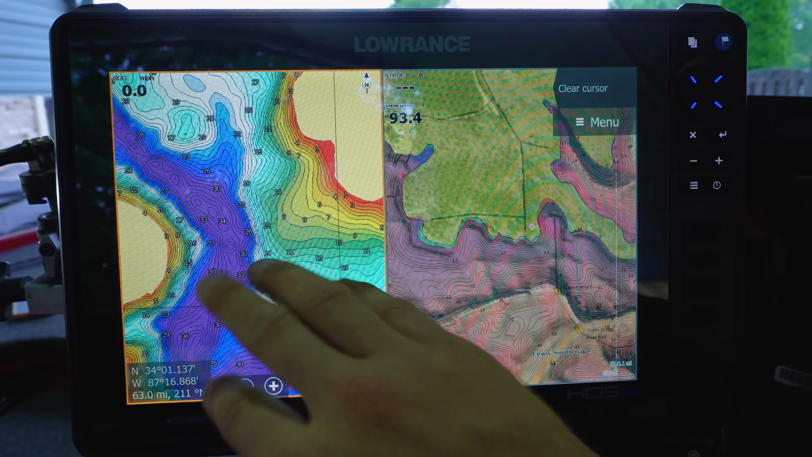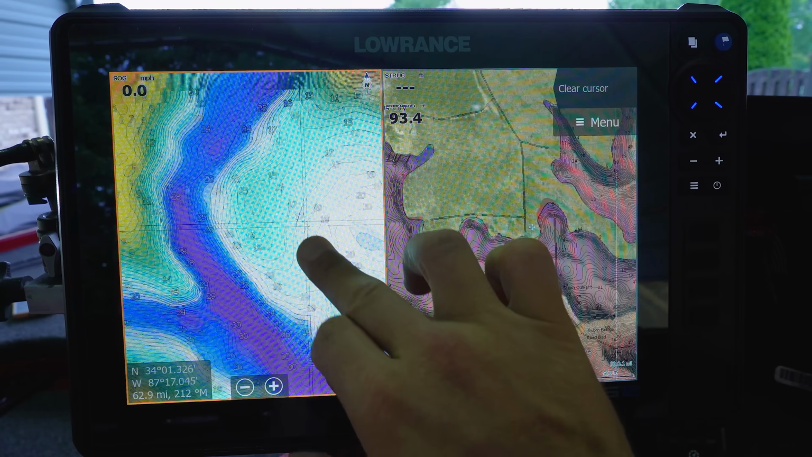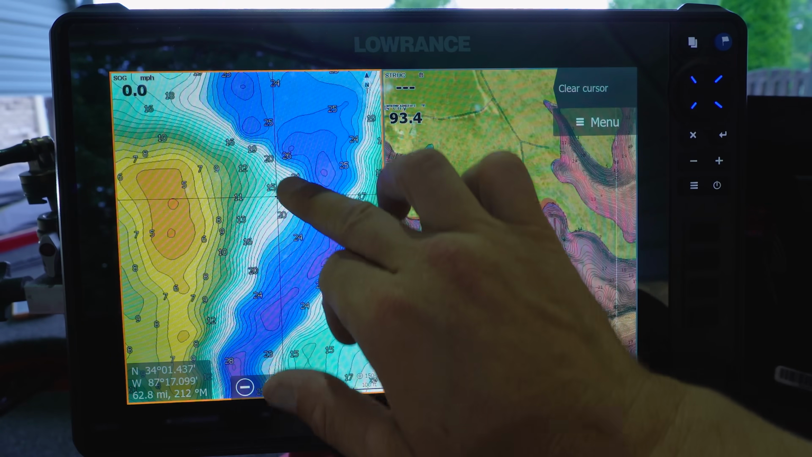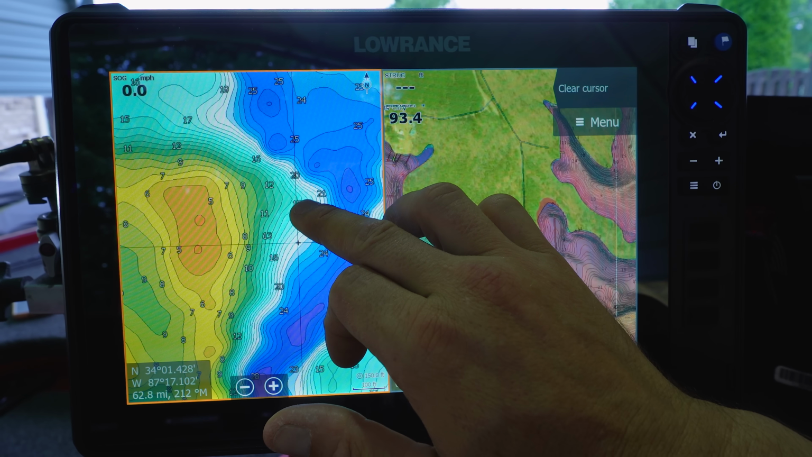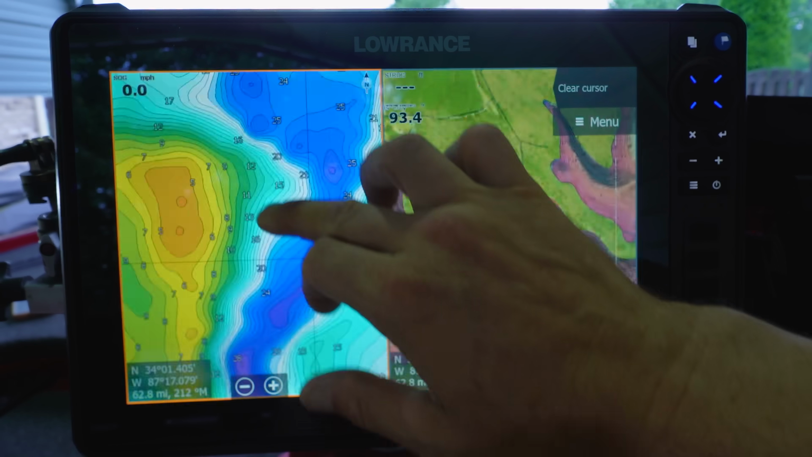What it does is it allows you to get this great look on the map where your contours are extremely highlighted and extremely contrasted. So I know that point has a nice little flat tip to it, right? That's where you're gonna look for fish, especially in summer, as it breaks down to the creek channel.